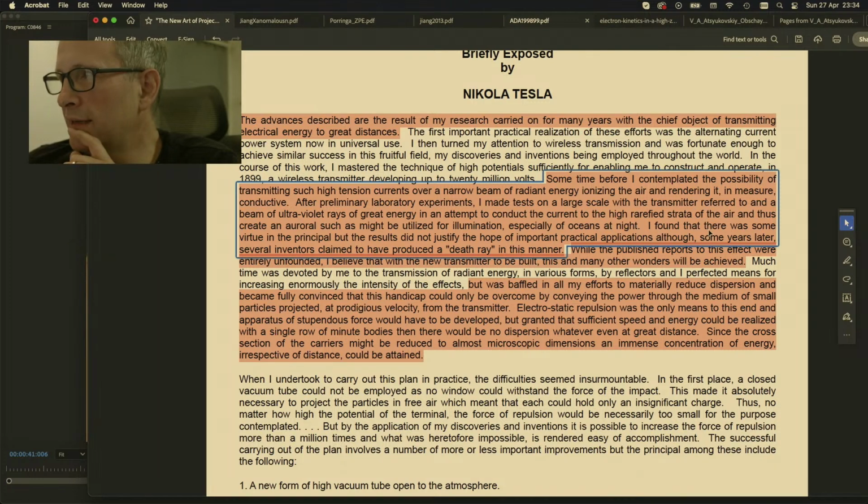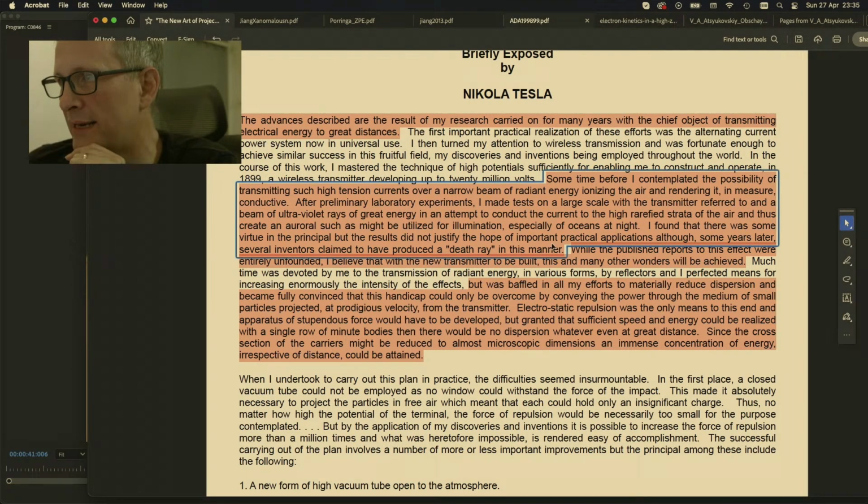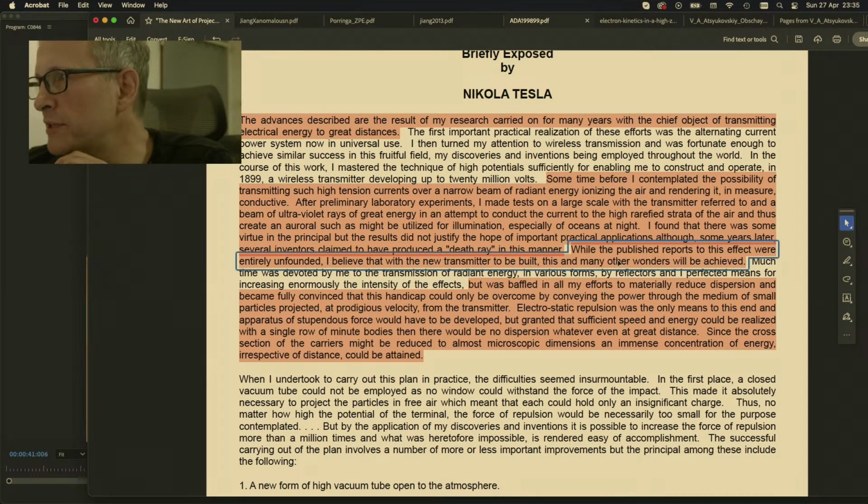I found that there was some virtue in the principle, but the results did not justify the hope of important practical applications. Some years later, several inventors claimed to have produced a death ray in this manner. While the published reports to this effect were entirely unfounded, I believe that with the new transmitter to be built, this and many other wonders will be achieved.